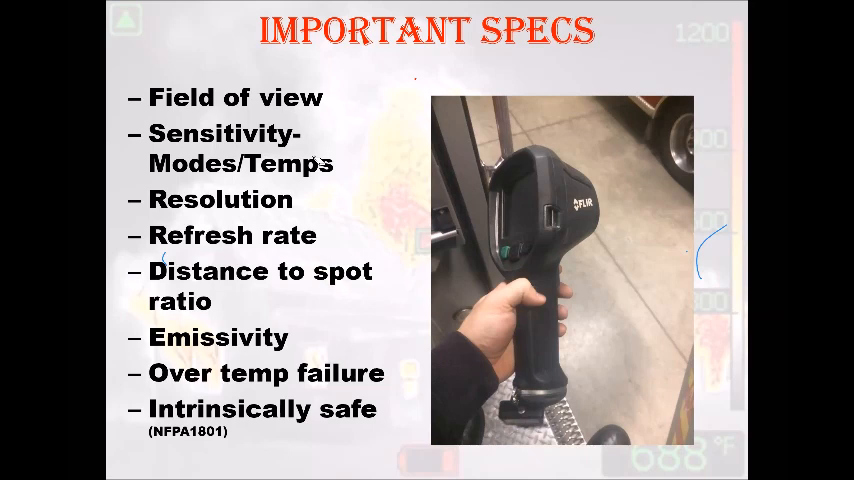Resolution, how nice is the sensor itself? Is that 320 by 240 or a 160 by 180? How quick is it bringing the information inside? The refresh rate, a 9 megahertz versus a 60 megahertz. Distance to spot ratio, how accurate am I? Distance from my target. The emissivity rating, that 0.95 is usually what you're looking for.